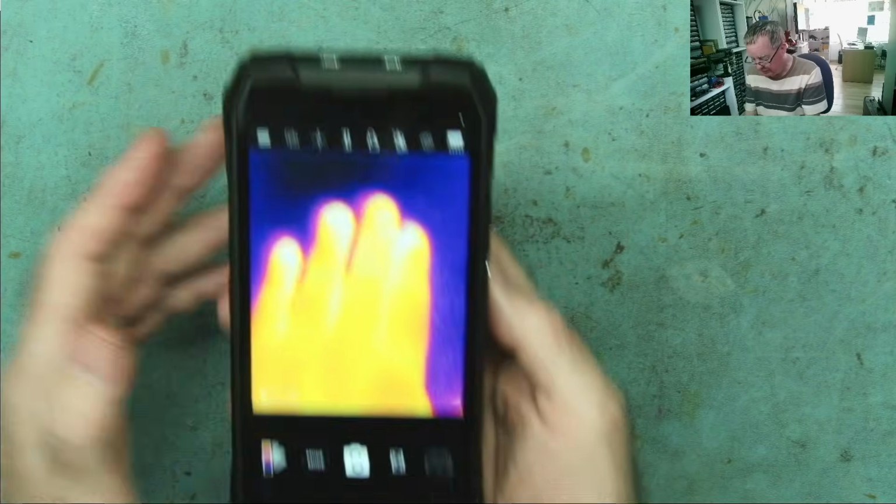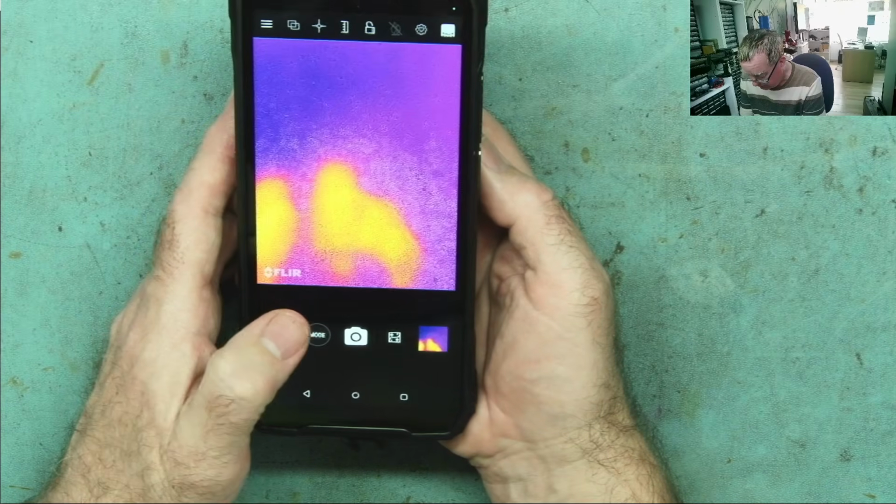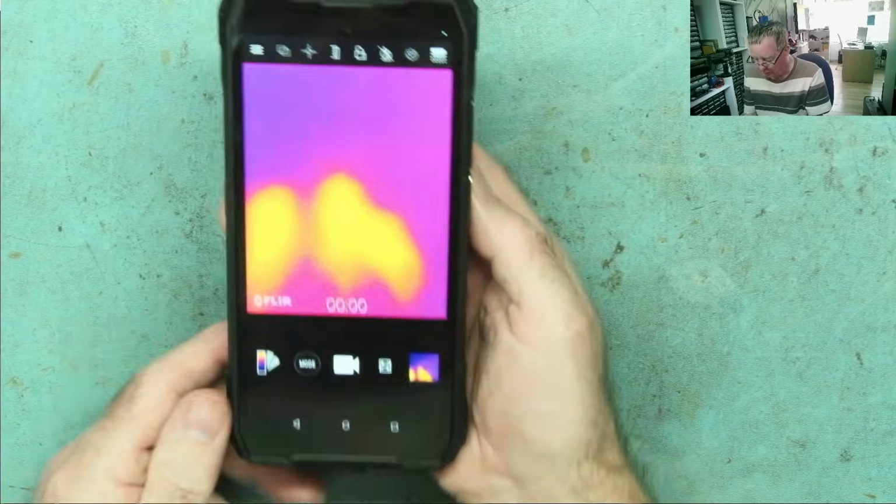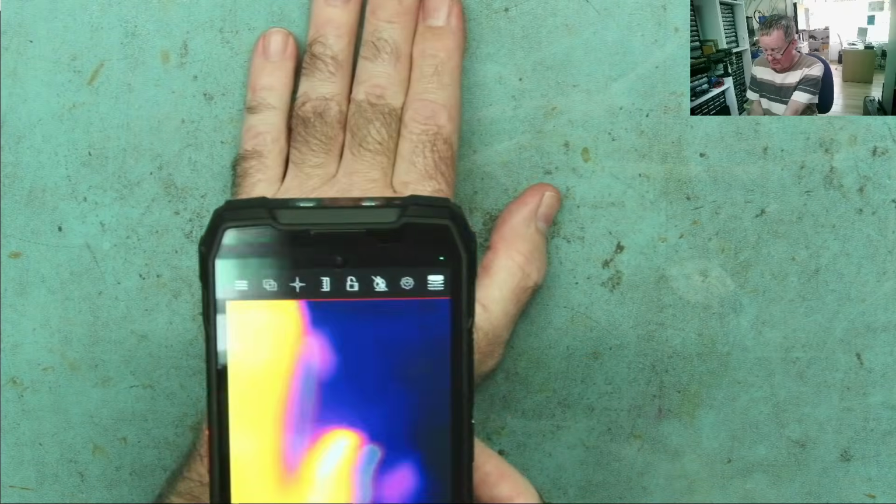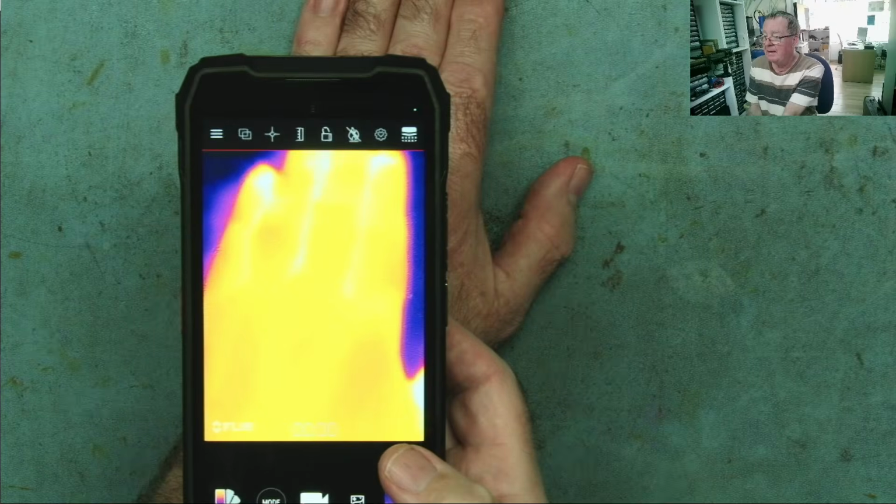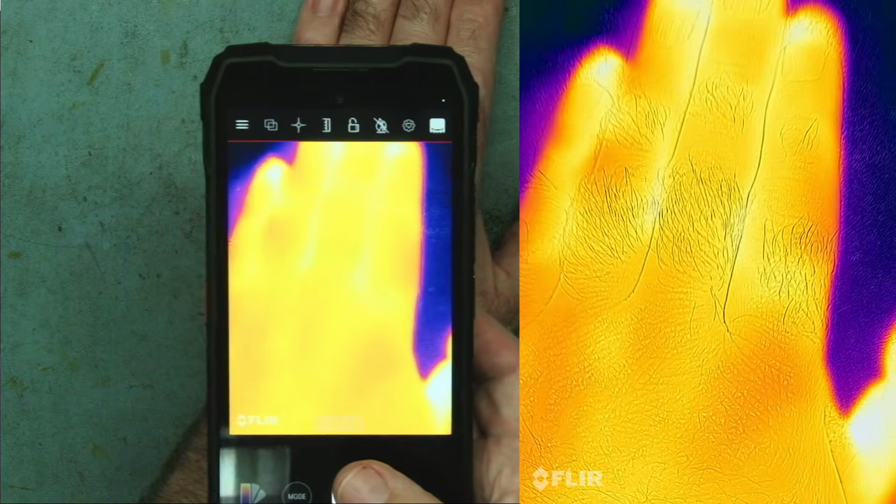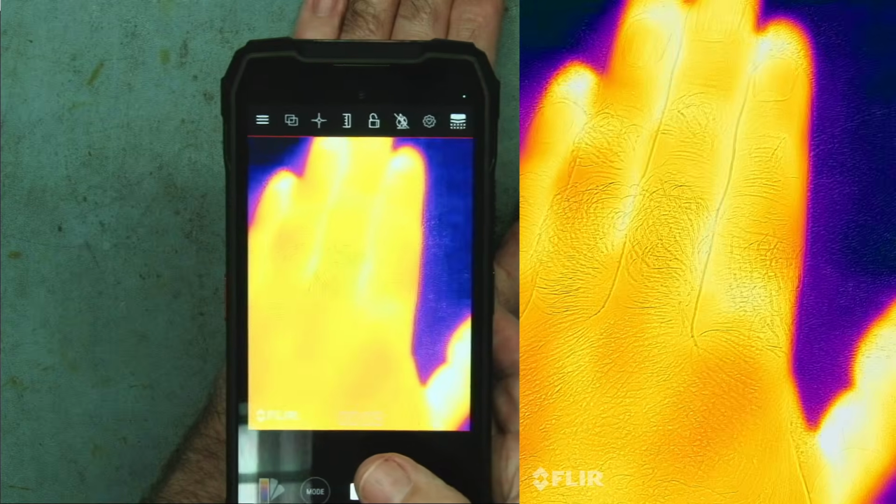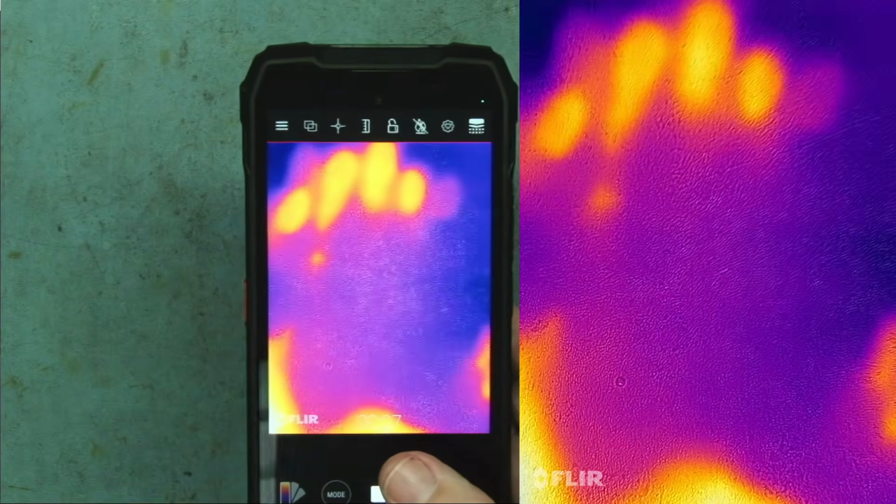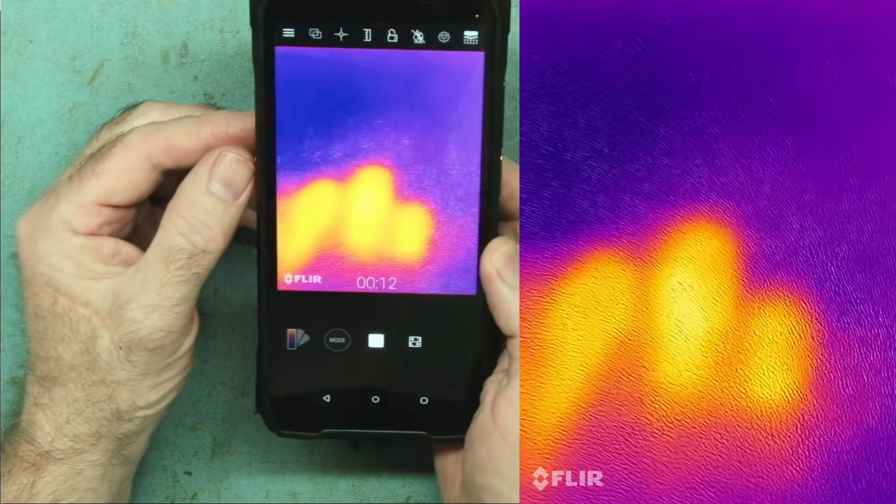I think I can actually record on this. Let's just have a go. So that takes a photo. Yeah, I can take photos. Video. Okay, so I'll record some video on the phone. This will give us a better idea than what you can actually see on the screen with the overhead camera. Okay, so that's recorded on the phone, my hand. It leaves a good print behind, so definitely this is sensitive.